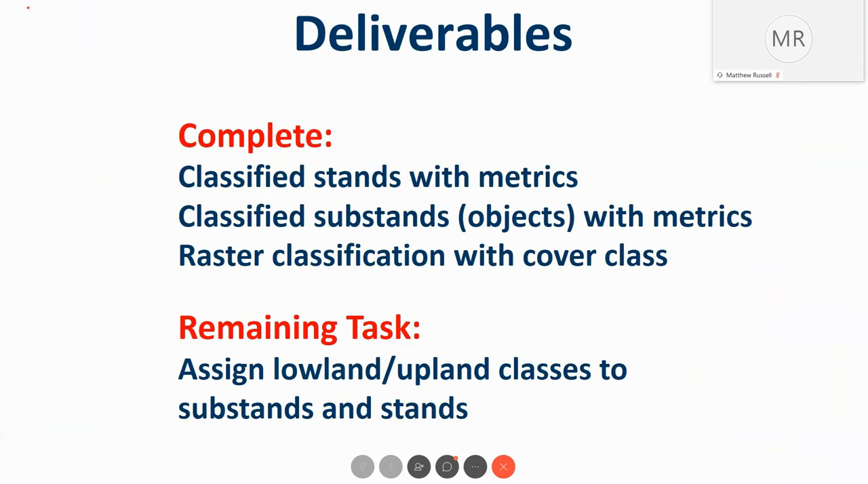So this is what they've completed thus far. They've classified all the stands with metrics. They've classified substands or objects, or we can go as far as to say possible trees, individual trees, and we've identified metrics to go along with those objects. And they've done a raster classification with cover type.